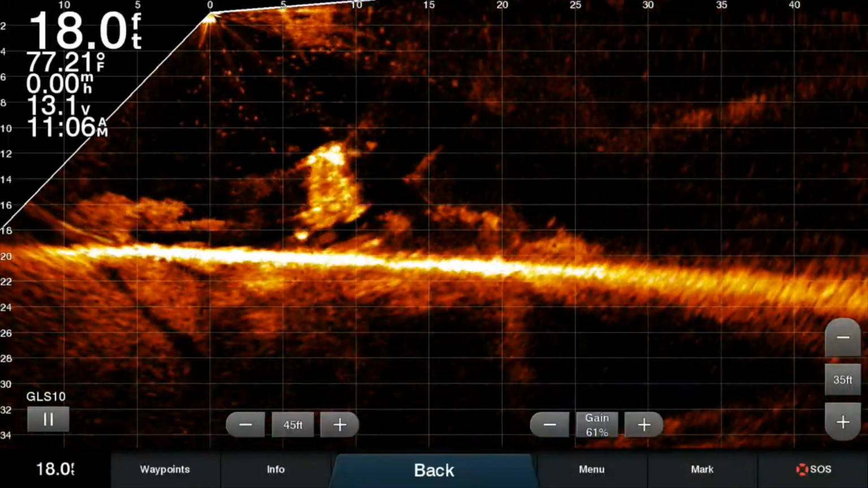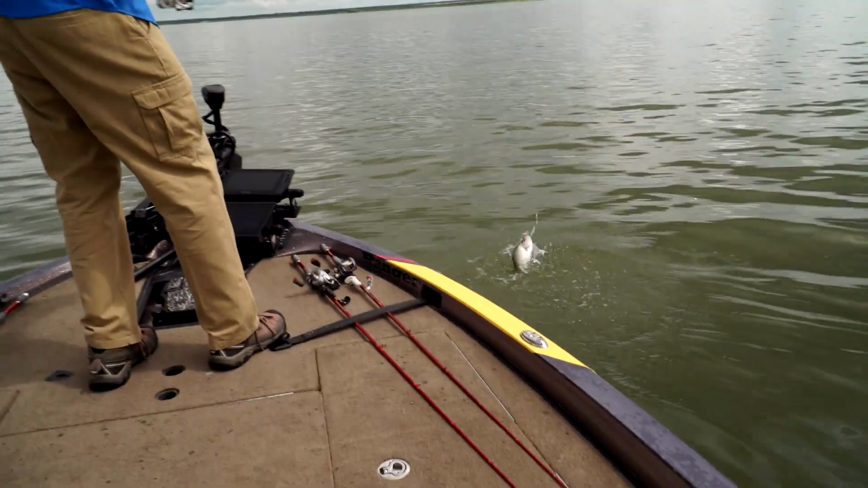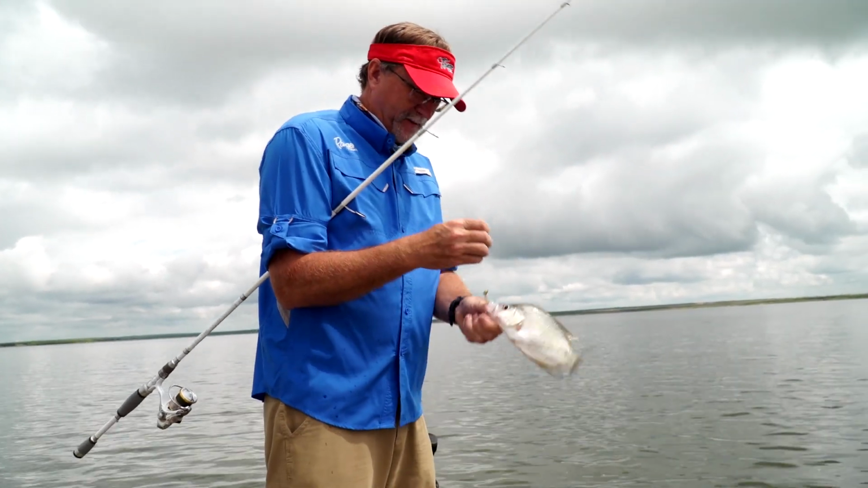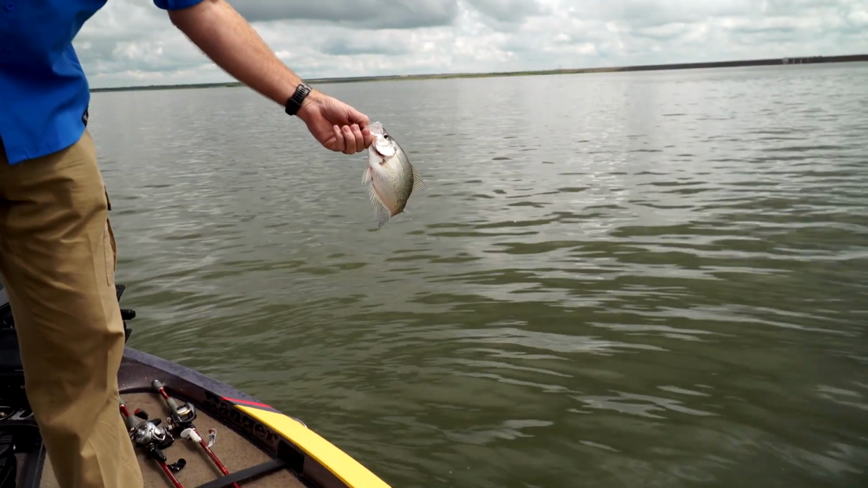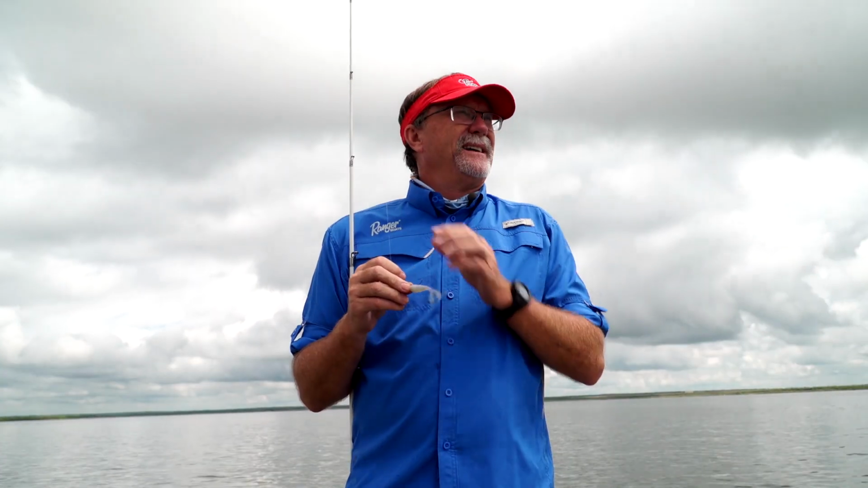There he is. Crappie. That's so fun. The whole forward look in the Panoptix LiveScope by Garmin has just changed the way that I like to fish for panfish, largemouth, any kind of fish. Basically, it's a lot of fun looking at them.